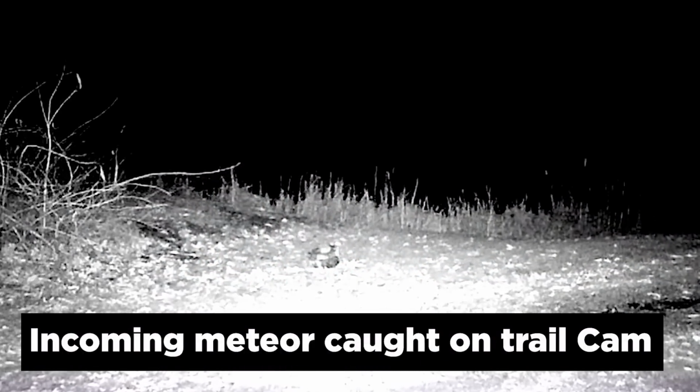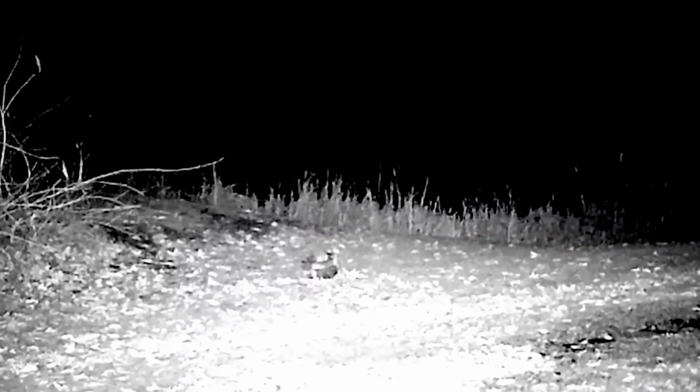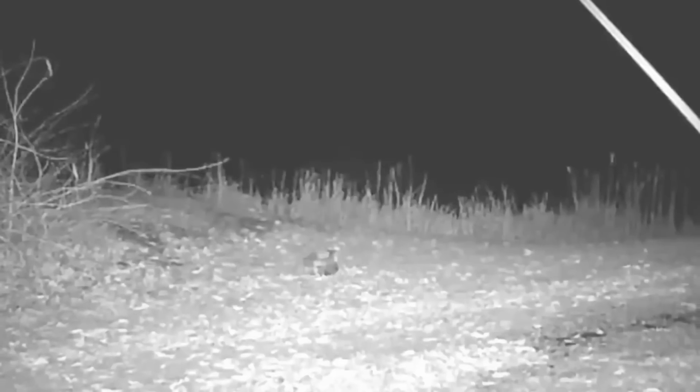Incoming meteor caught on trail cam. Here's some amazing video of a meteor caught on a trail camera. Aerodynamic heating of a meteoroid, comet, or asteroid as it reaches the Earth's atmosphere at a speed of generally more than 72,000 kilometers per hour. The term meteor or shooting star refers to this phenomenon. It takes meteors arriving at around 100 kilometers above sea level to become visible.